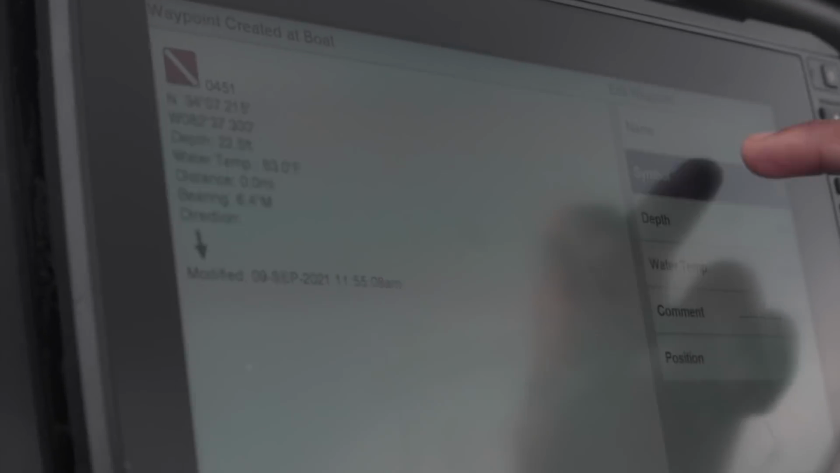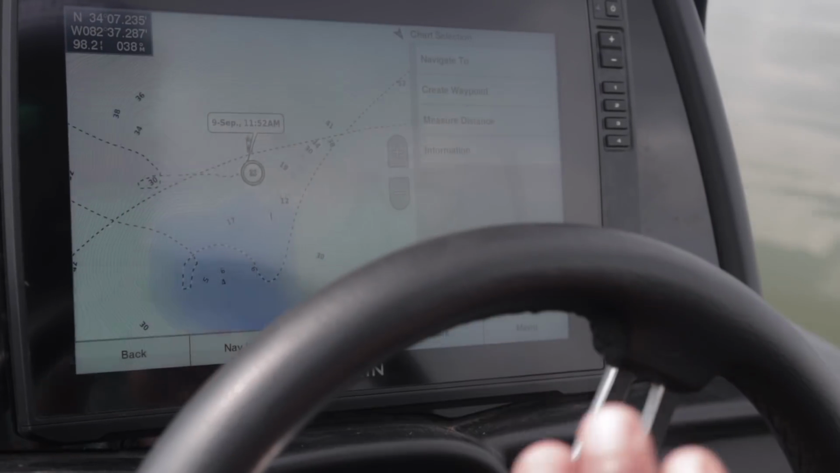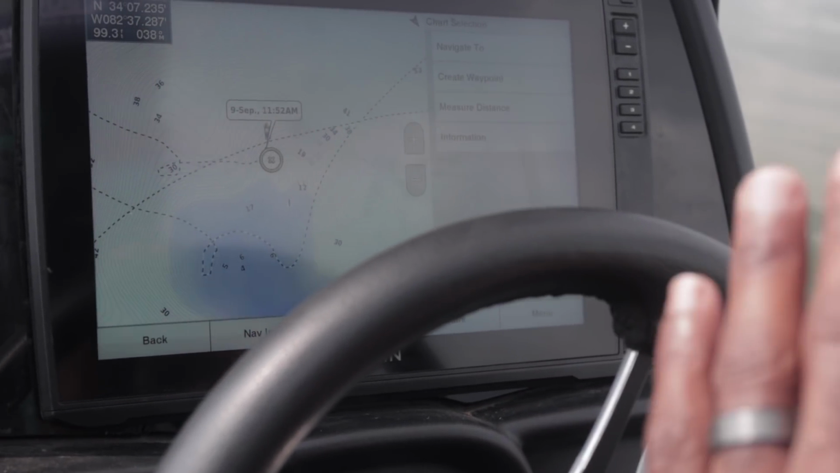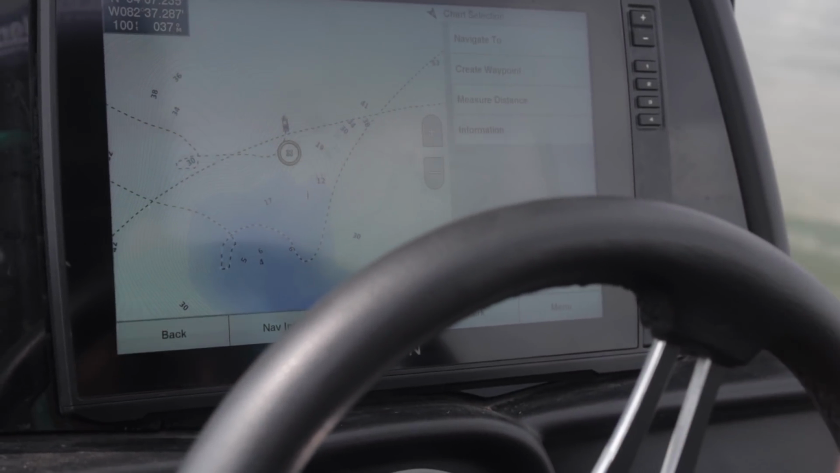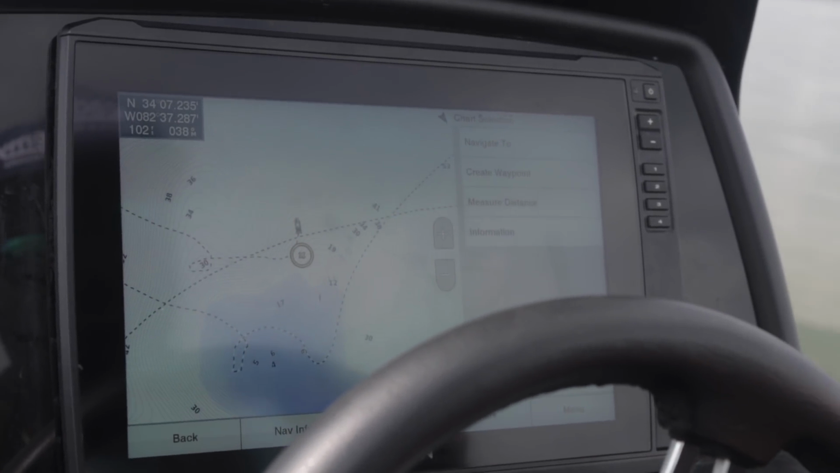All I got to do on a Garmin is just mash mark. I can go in here and change my waypoints, change the symbols if I want to. A lot of times I'll put a stop sign or whatever. That's all this is, idling around deeper on the places that you would normally fish shallow. That's all you have to do with this.